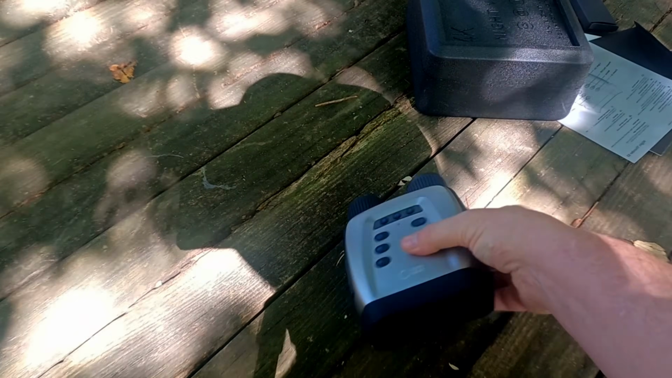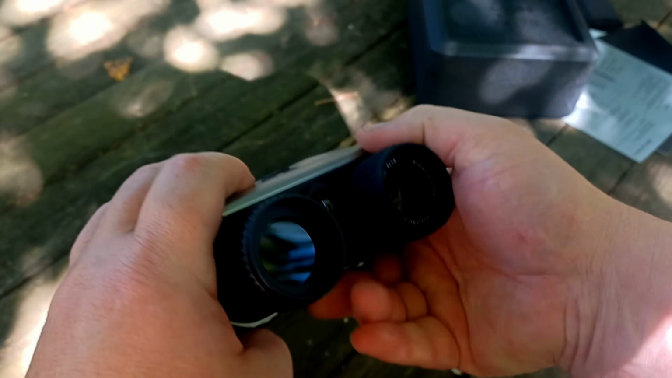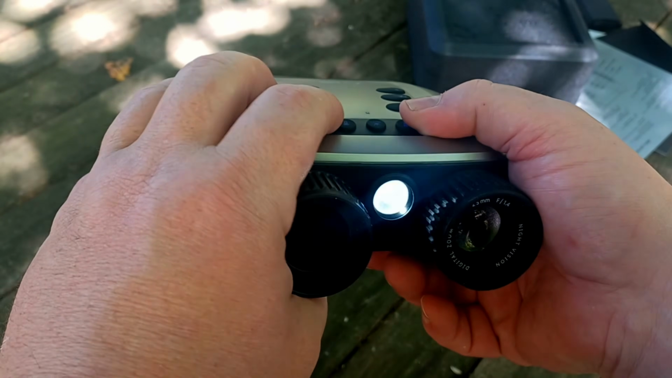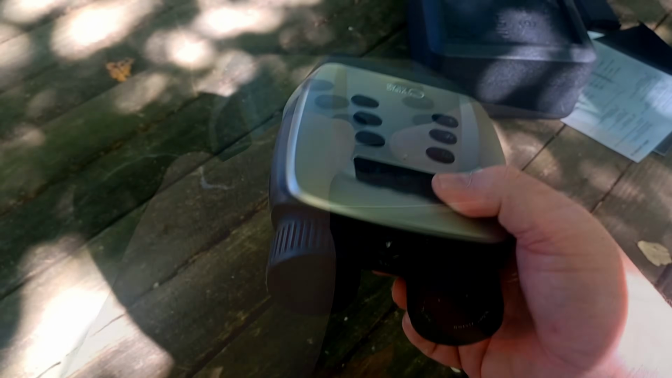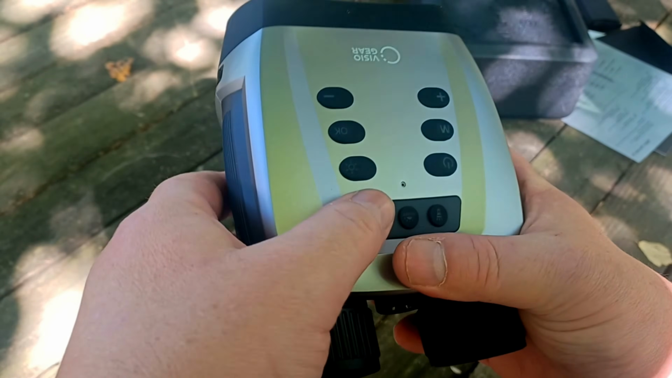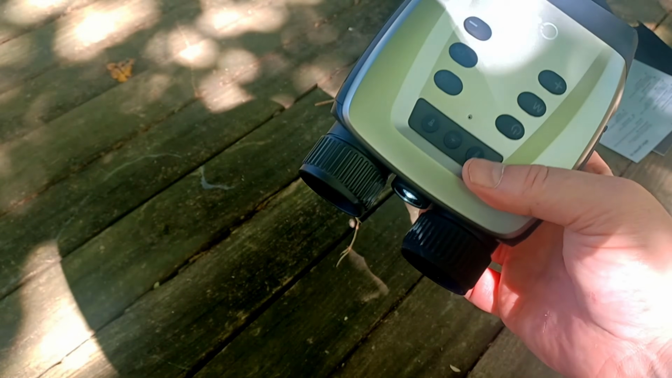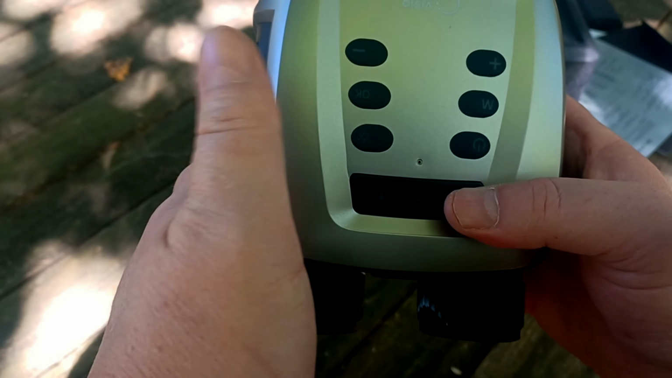Another interesting feature that this has that you don't see on most of these units is a built-in white flashlight. Strobe, signal/strobe, and constant on. Now, it's not a super bright light. It's probably about 100 lumens, I would guess, something like that. But it is bright enough to look around your campsite and stuff like that. So it would be useful.